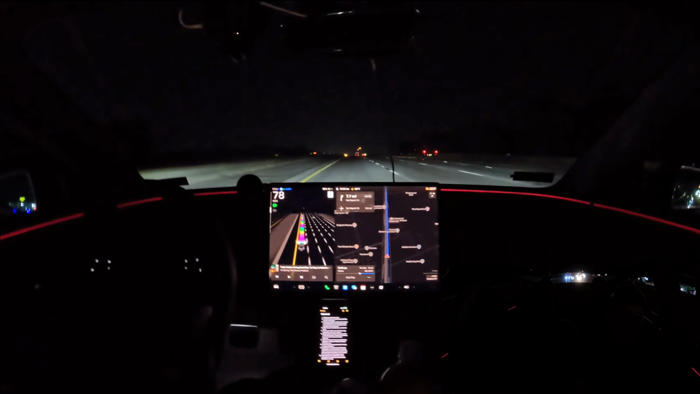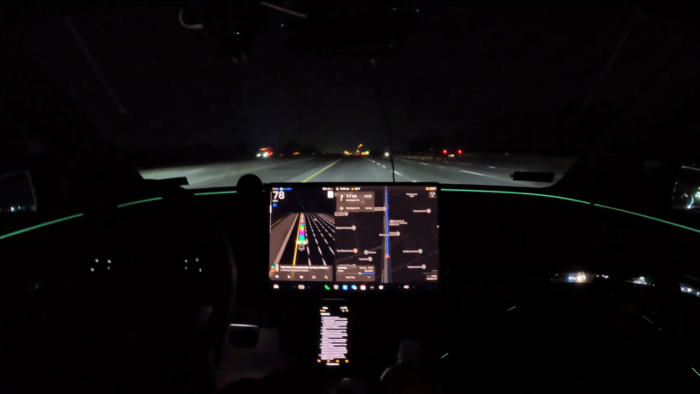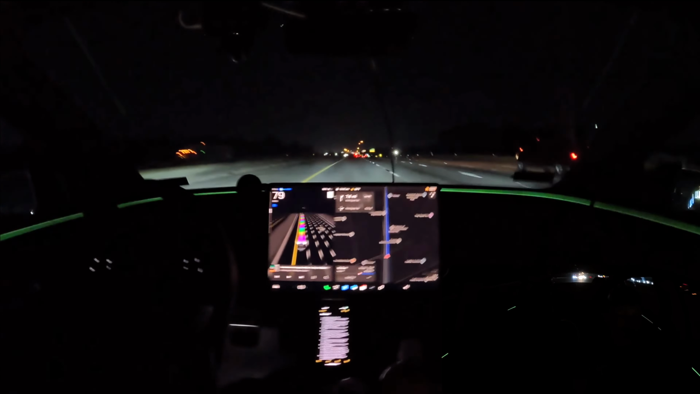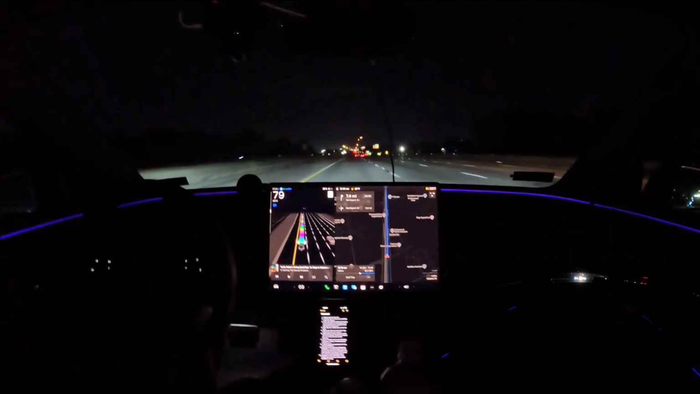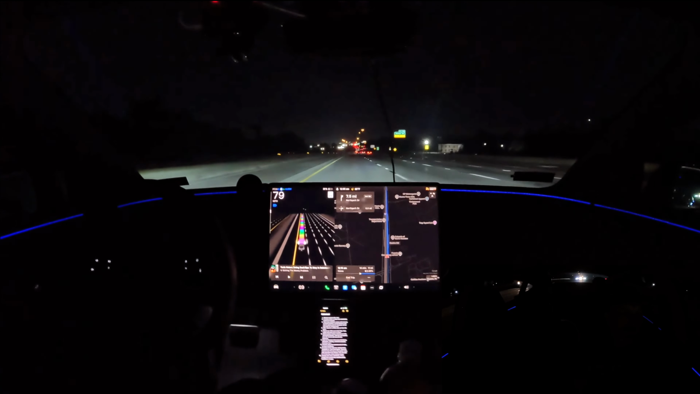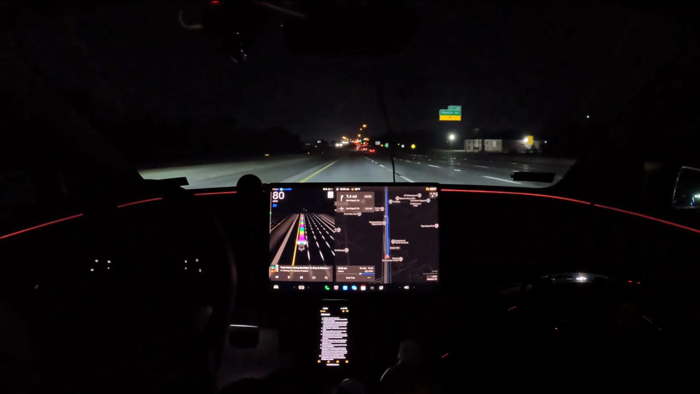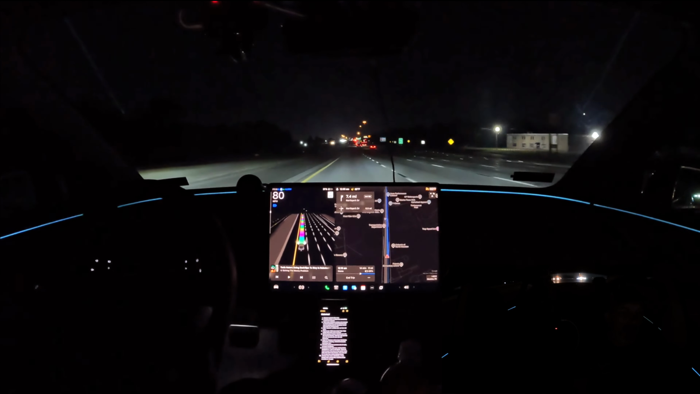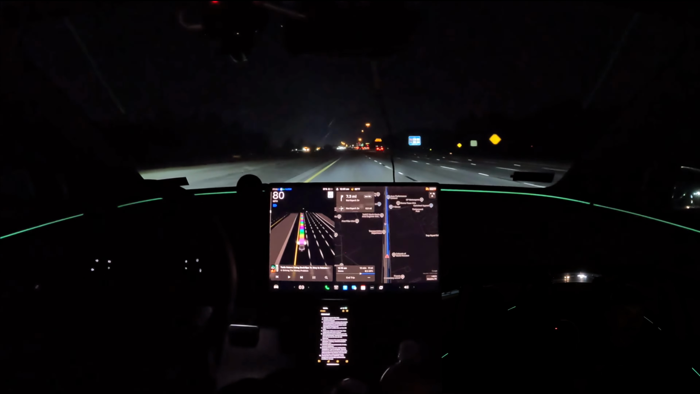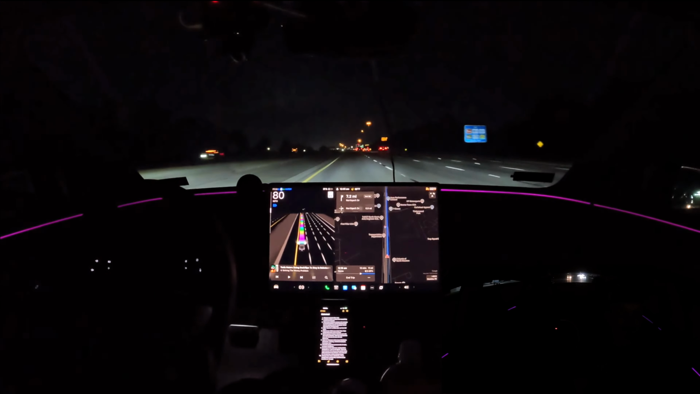So until I have access, I am just going to continue doing Uber exclusively with Tesla FSD over here in the Houston area. I may go over to the Austin area every once in a while and do some Uber over there as well.